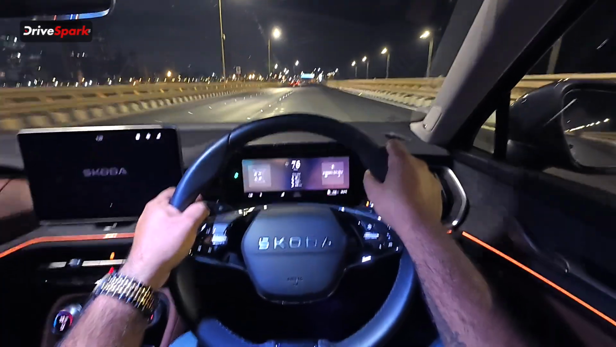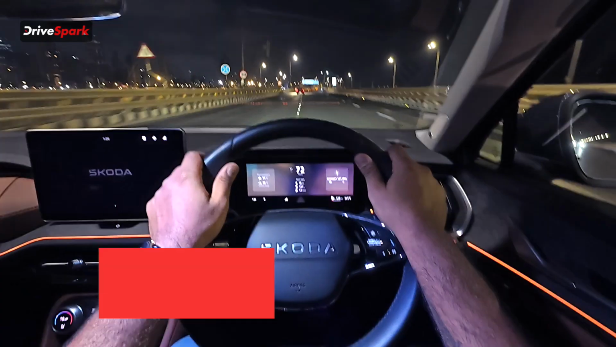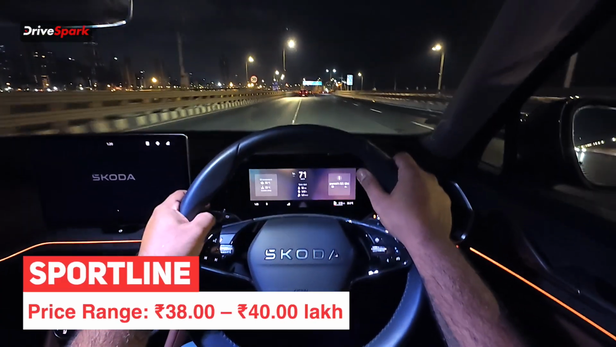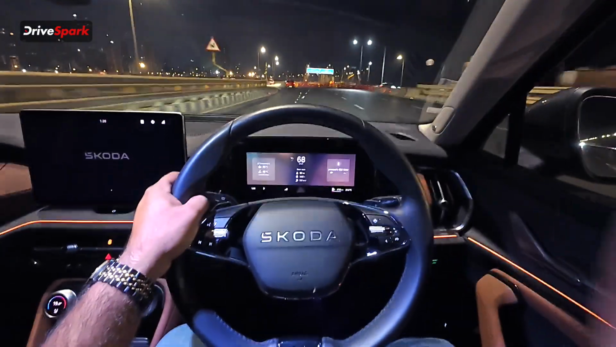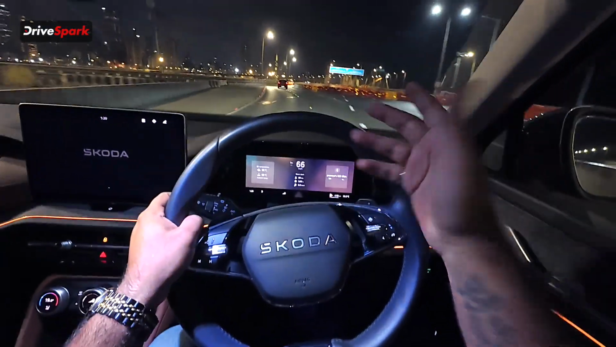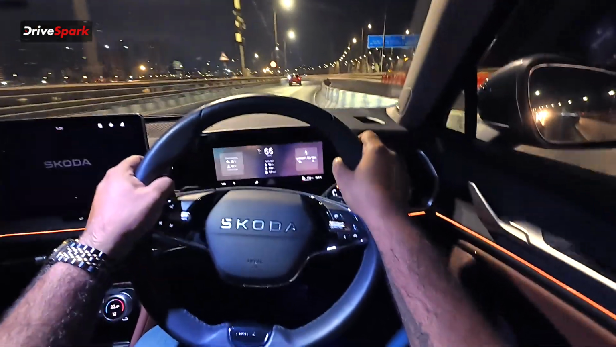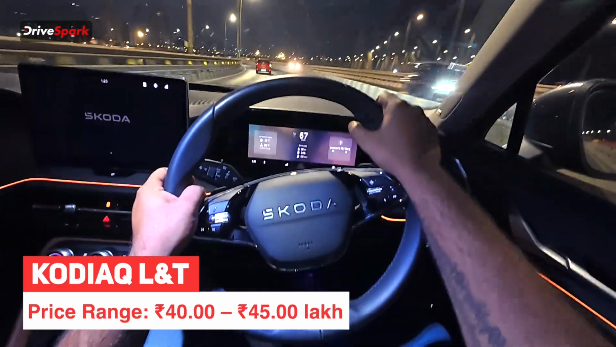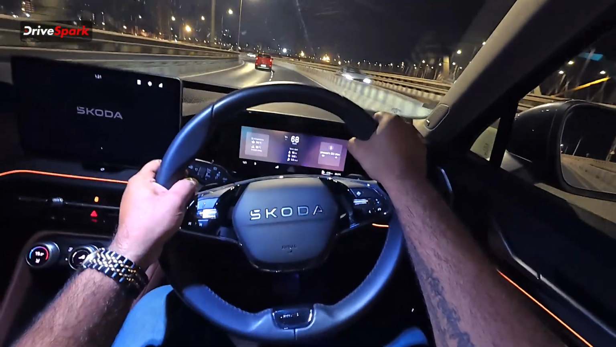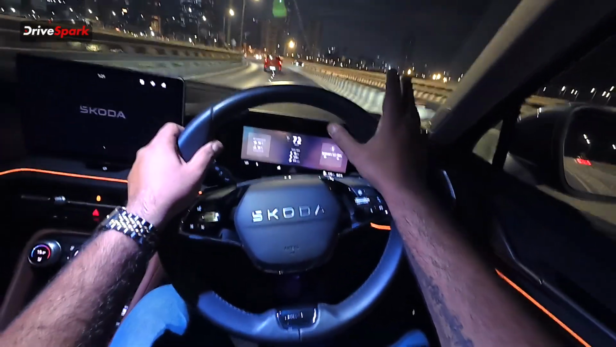If we talk about the pricing of the Kodiaq, the Sportline version will be priced between 38 to 40 lakh rupees, which is a pretty decent price. I think that will get a slightly stiffer-tuned suspension than this, because that's the Sportline. But this one will, I think, be priced between 40 to 45 lakh, which is absolutely justified for the amount of things that this car offers.